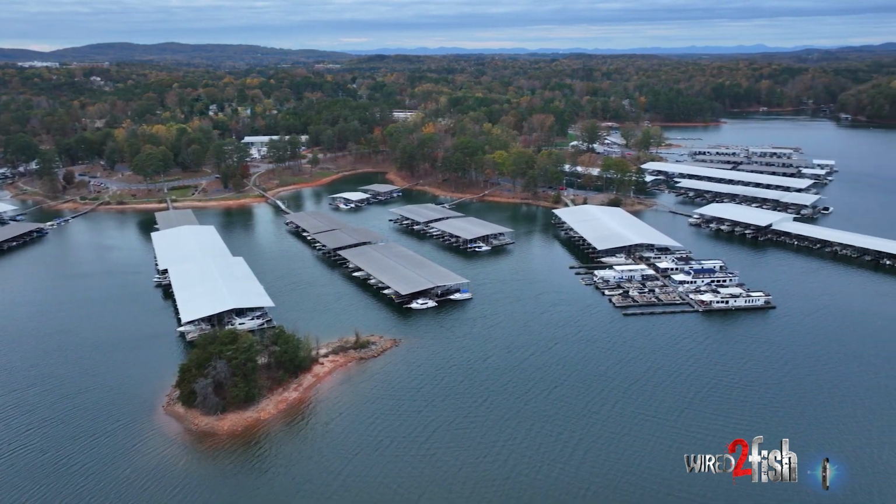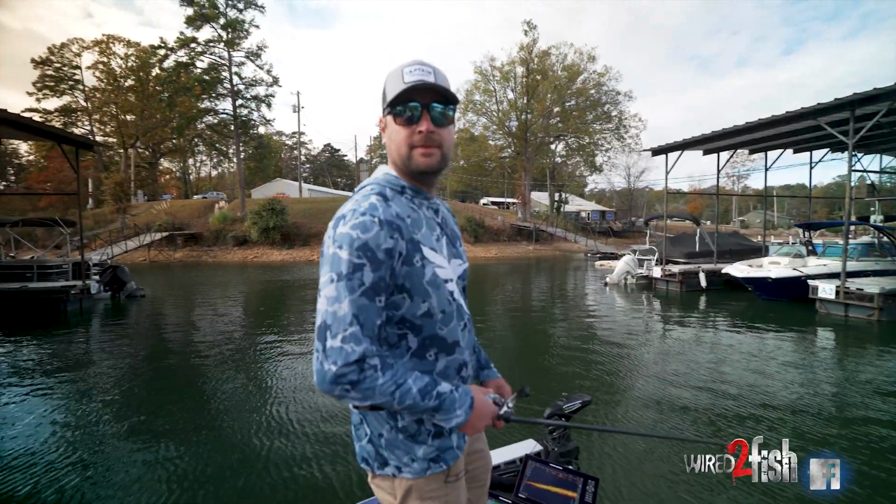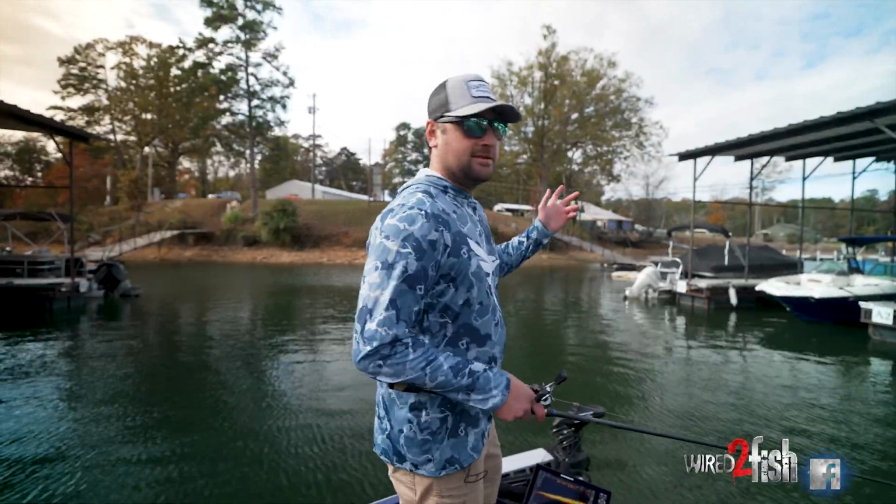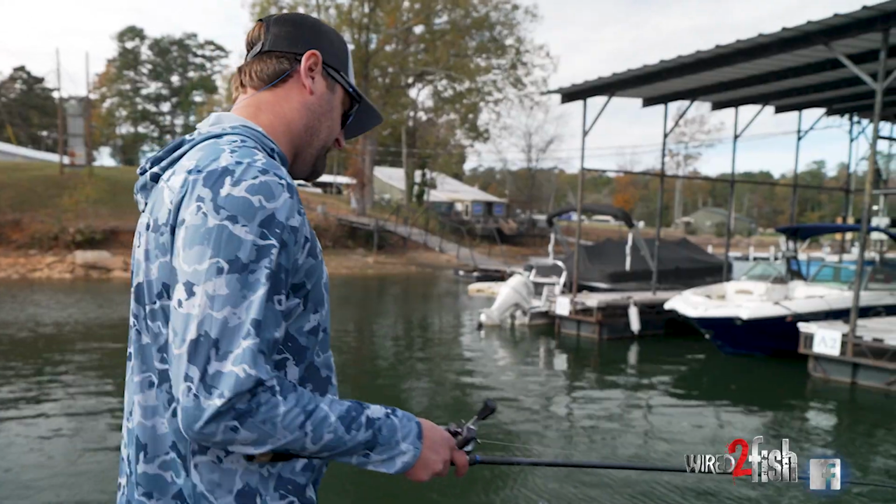They're moving between the docks, and just being able to scan around, I'm able to quickly see where they're at and put the bait right on them. And then they just reacted. The fish did the rest. But I mean, can't do that without Mega Live. Man, it's fun to use.